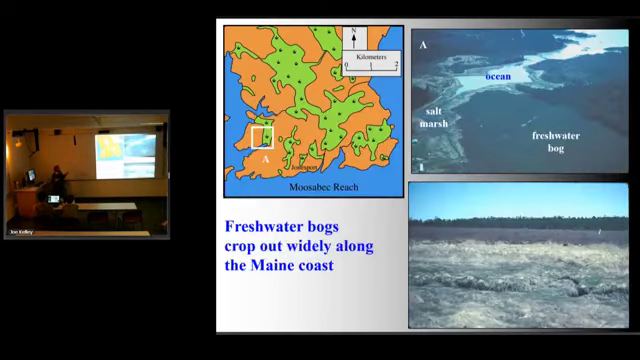So where does it come from? I'll just offer you this is what Laura would never have taught. She hated when I showed these slides. But if you go to the Maine coast, it's a long coast. This is an area with a lot of peat bogs. This one right here is a freshwater bog. Its rise is about 3 meters higher there than over here. That's a salt marsh, and there's the ocean.